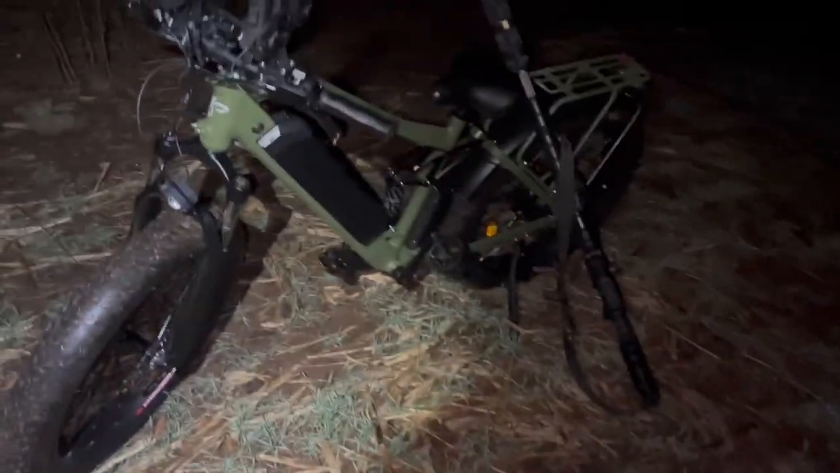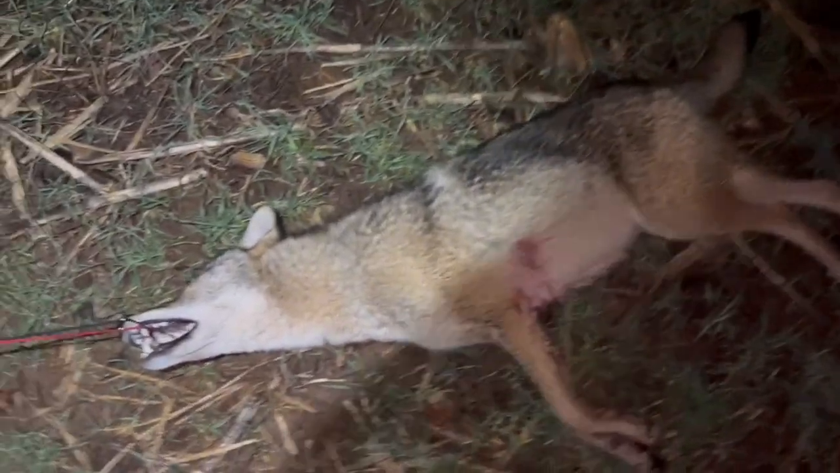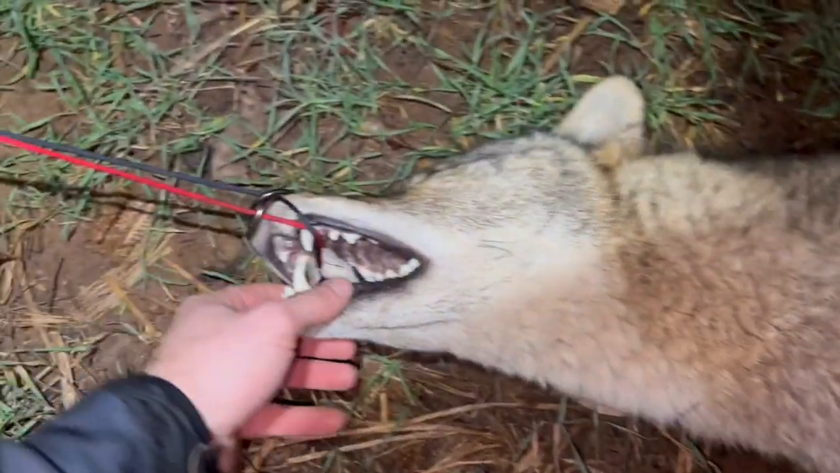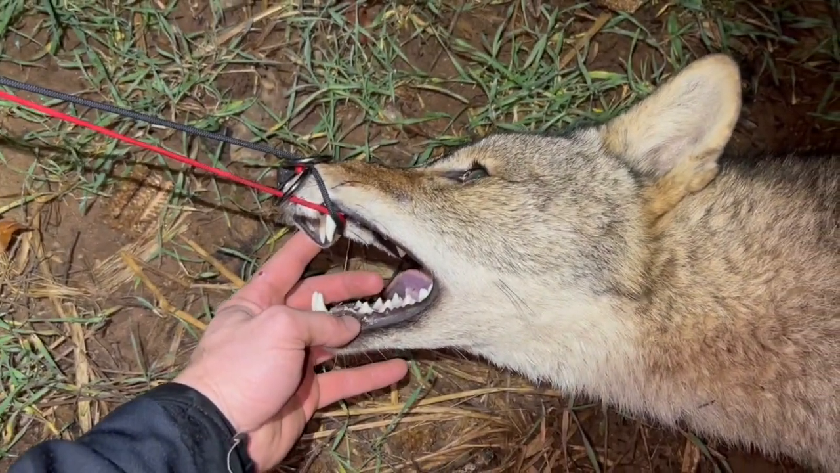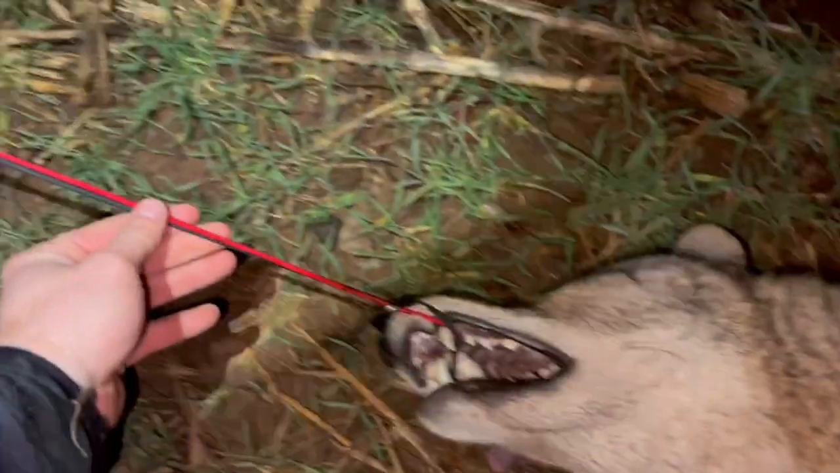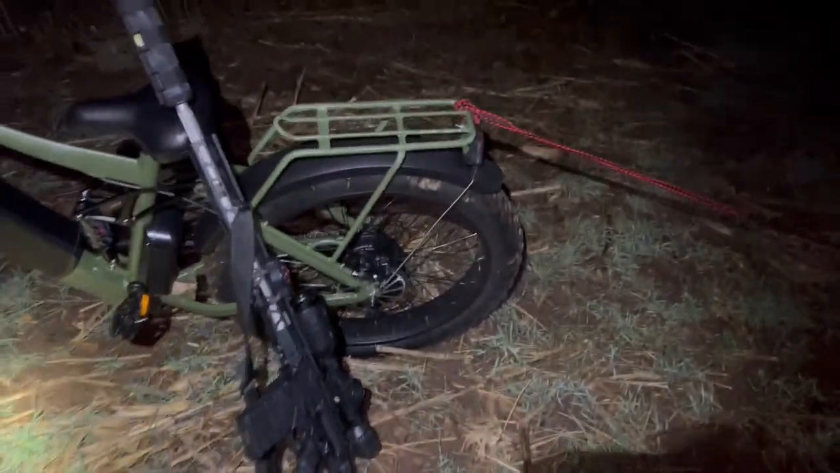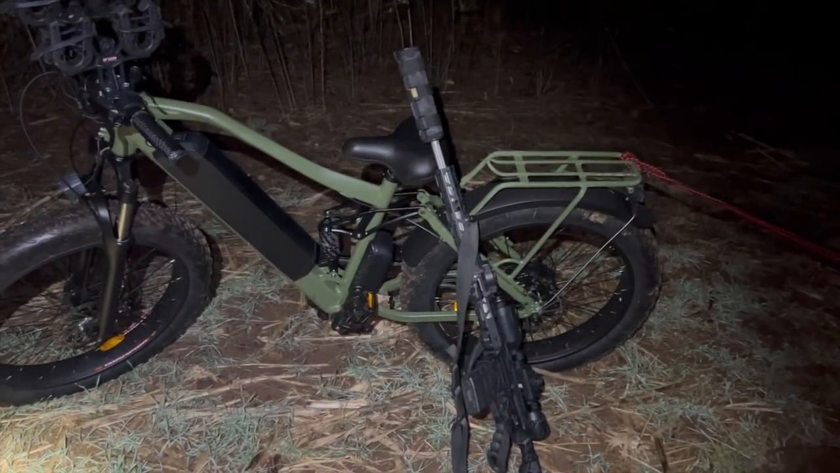Guys, y'all don't think this right here is bad ass? Big old male coyote. I mean, just a big old dog. Look at the size of his head. Look at the size of them teeth right there, man. Dude is mean, mean, mean. Got the old yoke rope straight to the back of the old Be Cool electric bike. I'm gonna throw the old Rock River over my shoulder. And we're gonna get this puppy drug on out of here. All right, guys.